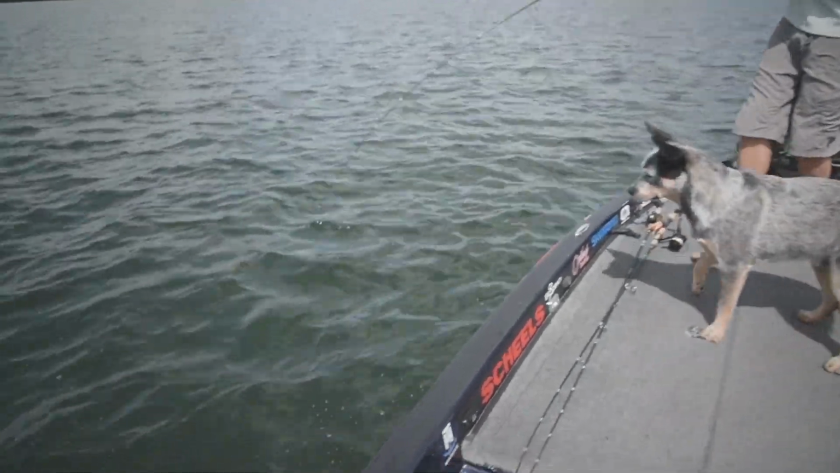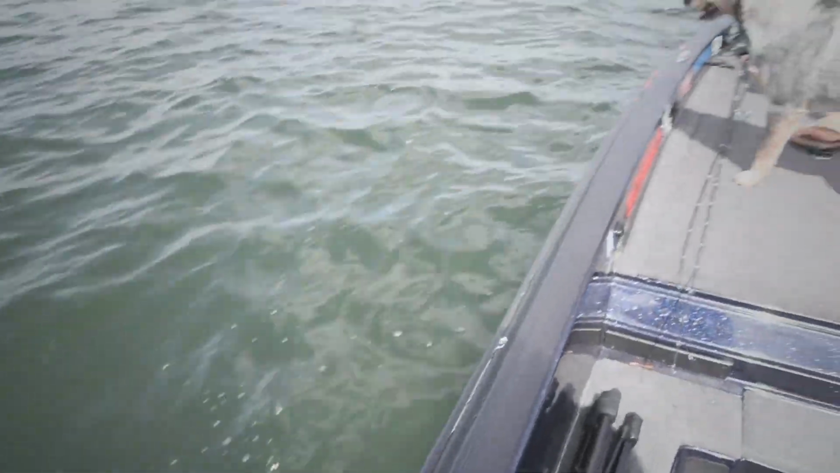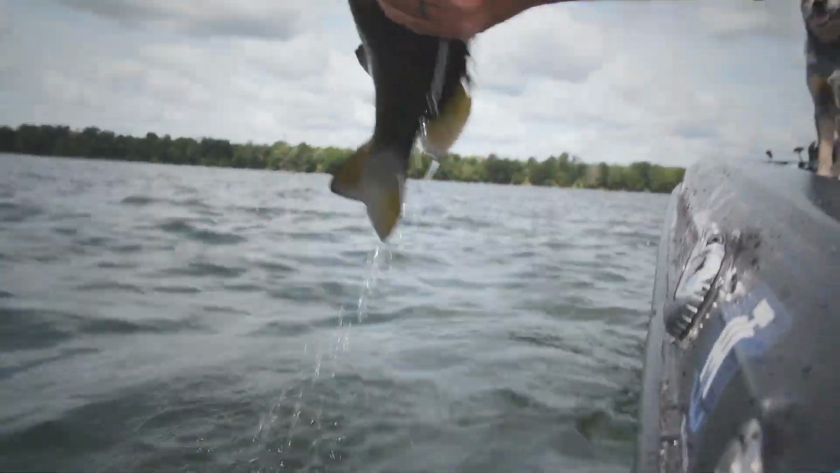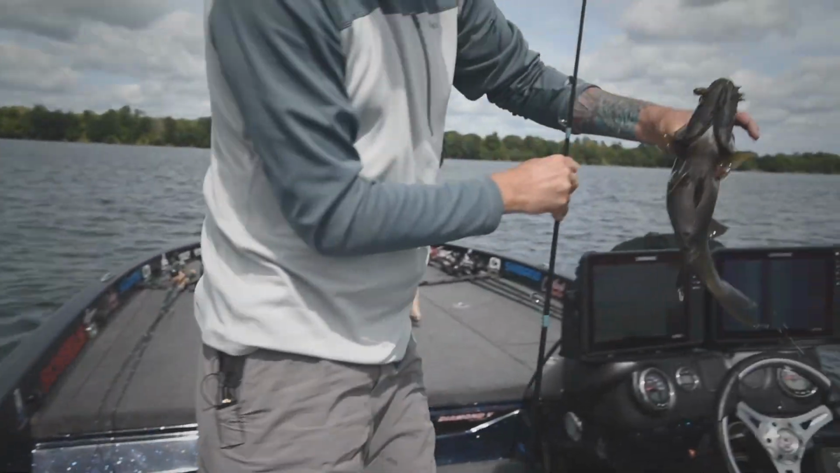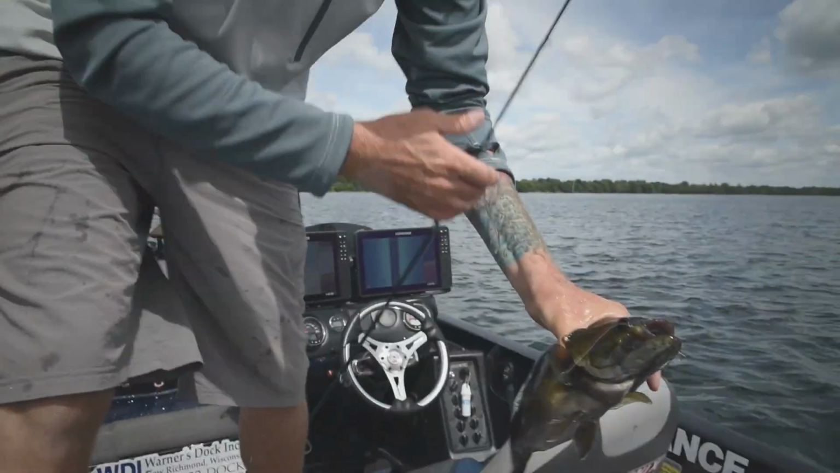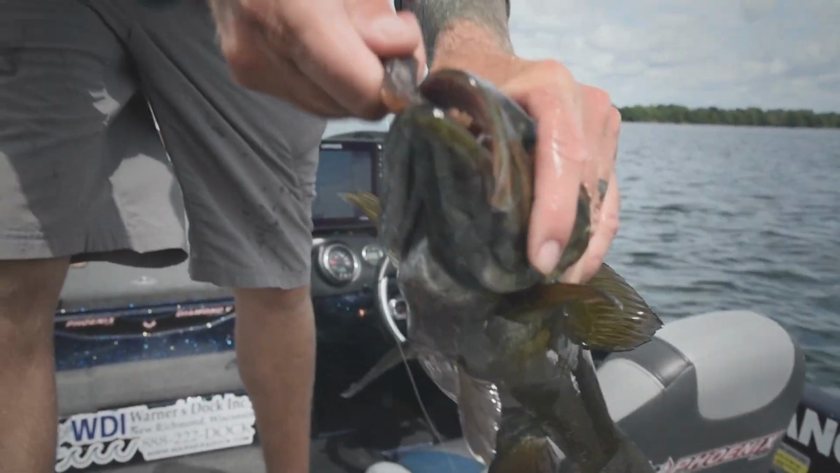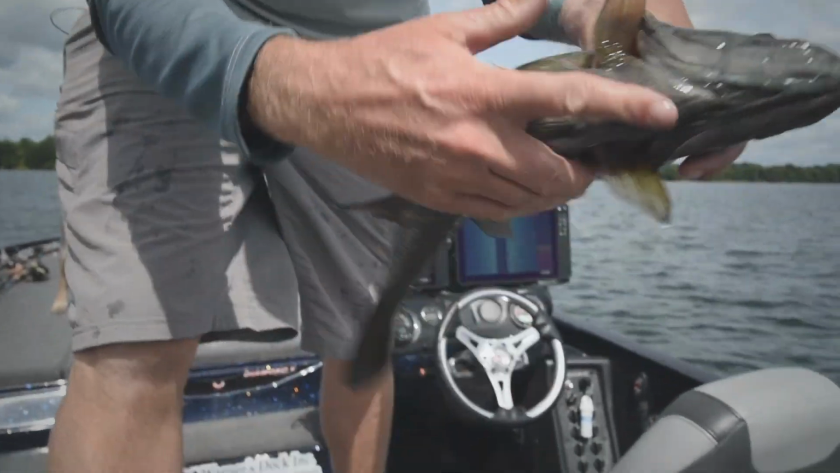Knowing where that school is is just so detrimental. Watching the fish move around, how they react to a bait. If there's more than one there, I can almost always know I'm gonna get a bite. Gets them every time. Look at how that hook gets them. I mean, in the snout. They ain't never coming off. Beauty smallie.